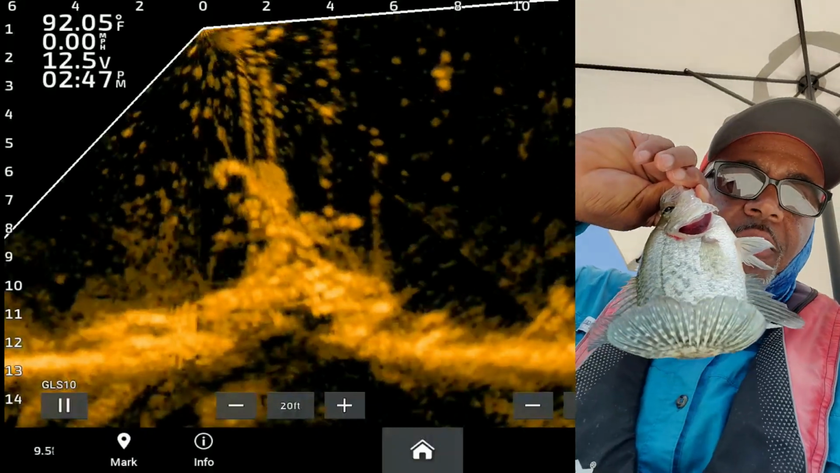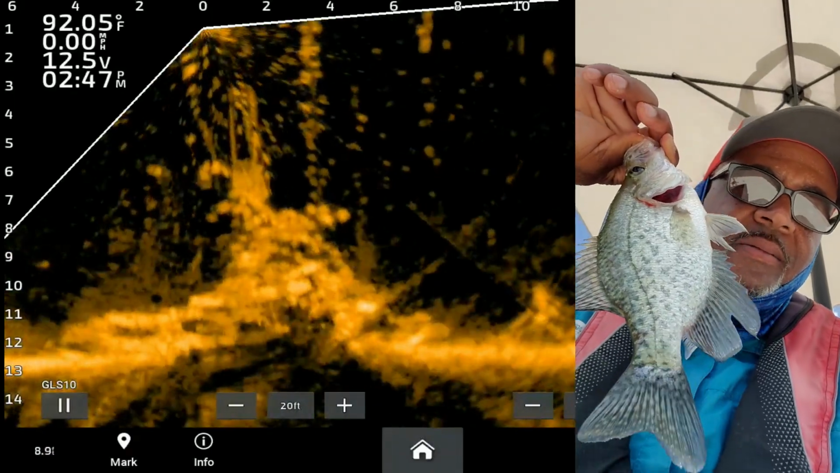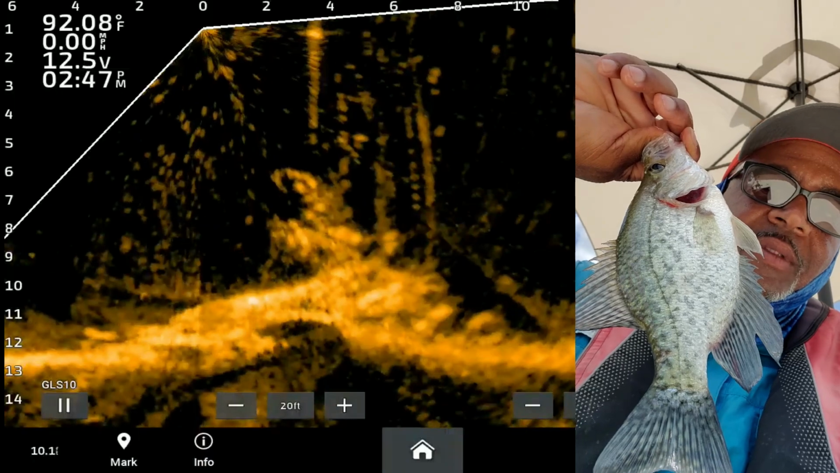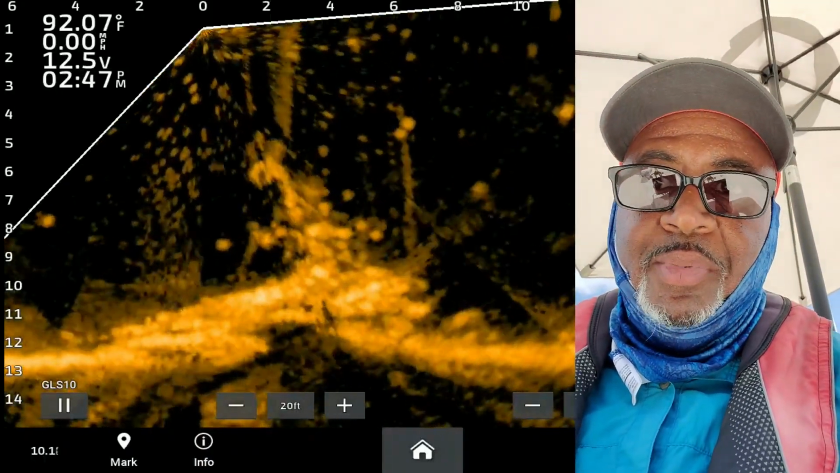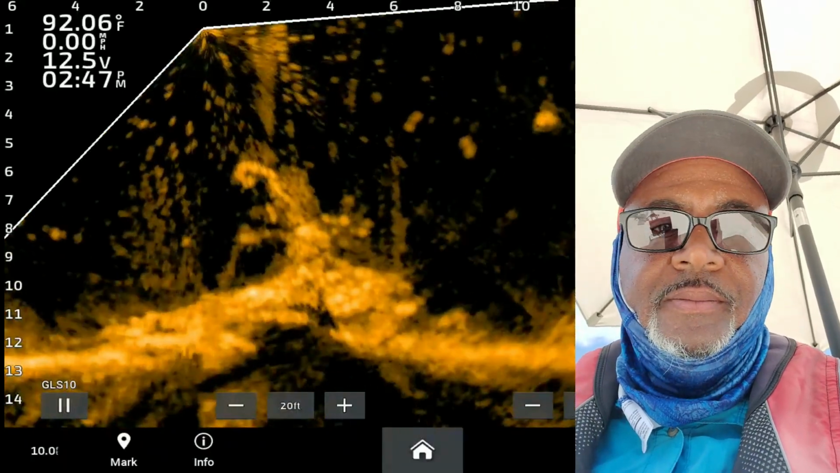Turn them to this side, that way y'all don't see the blue. Some people can't stand it. But, hey, little black crappie. I'm getting them little ones out of the way so that I can get that big one right there. Here we go.